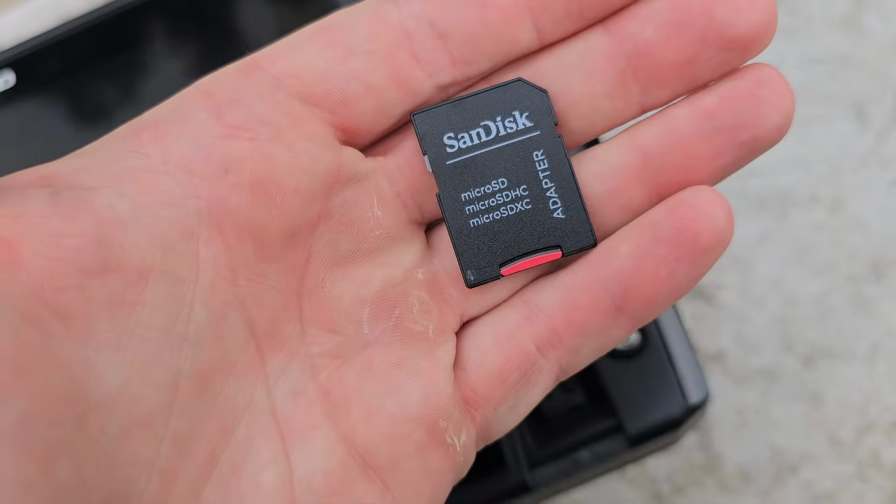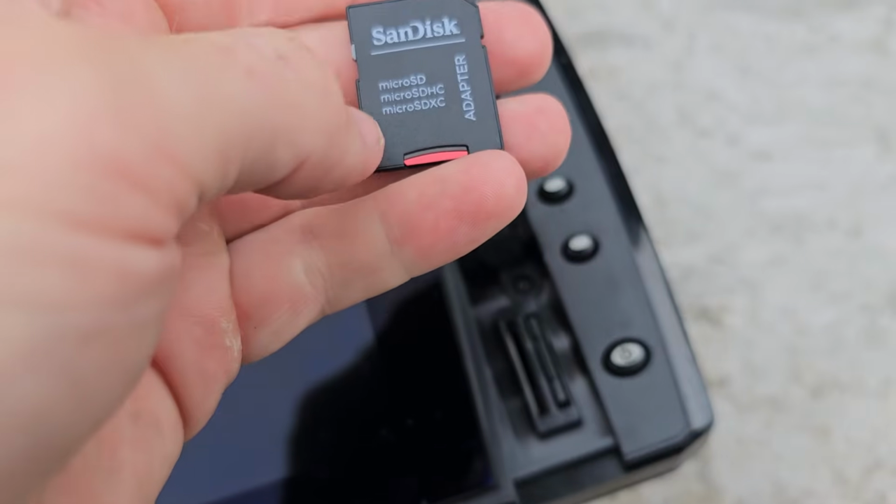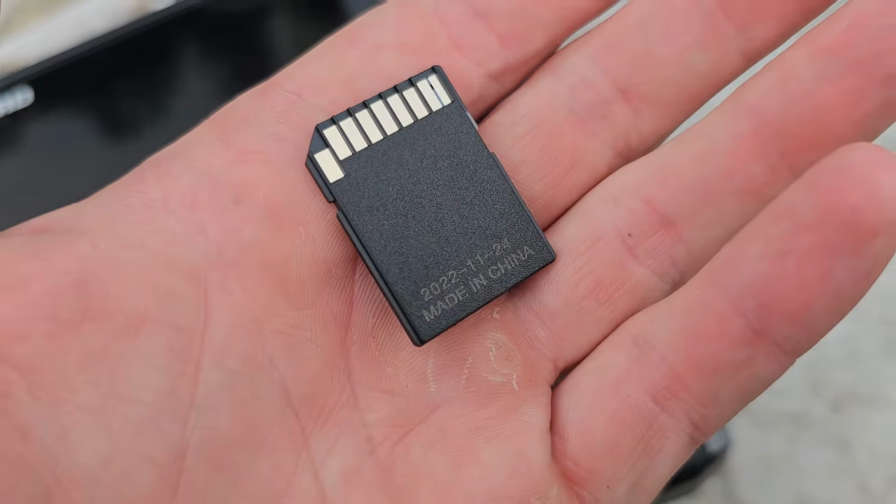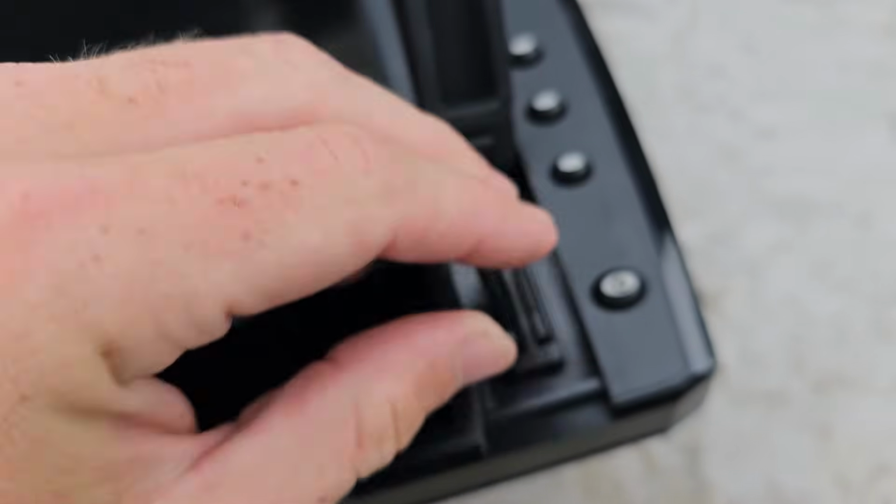This is just a standard SD card, 32 gigabyte. I use this to save my waypoints on in case something happens to this unit, so I can back them up to something, which will save your ass. If you don't do this, you need to start doing it. Okay, so I'll put that guy in slot numero uno.